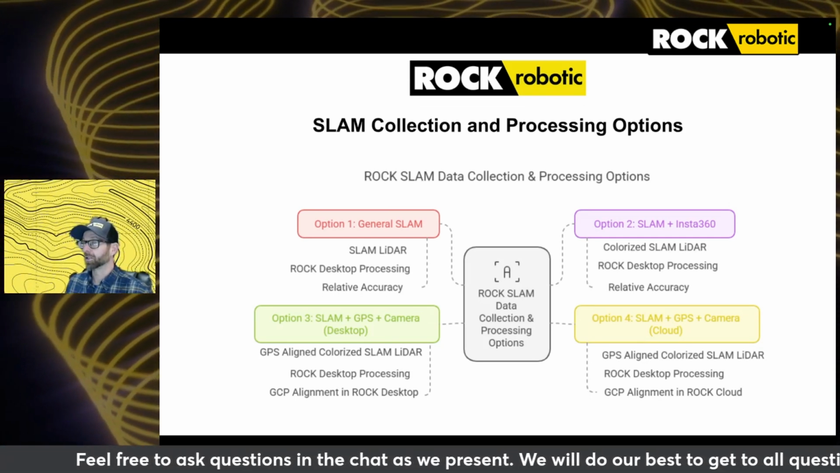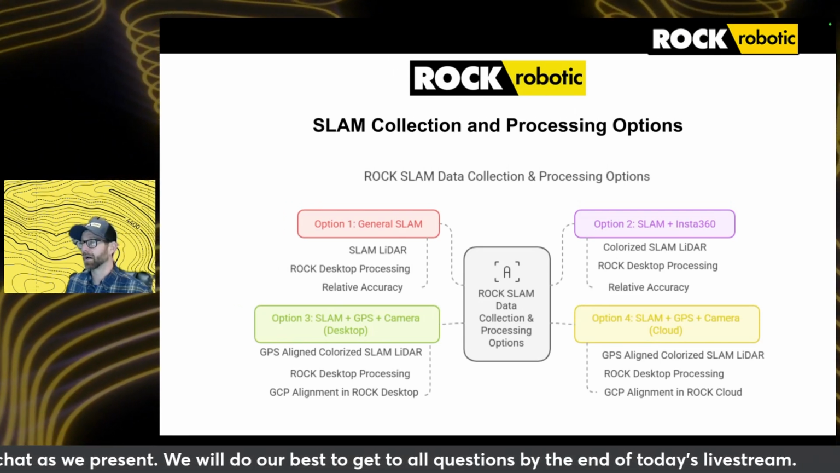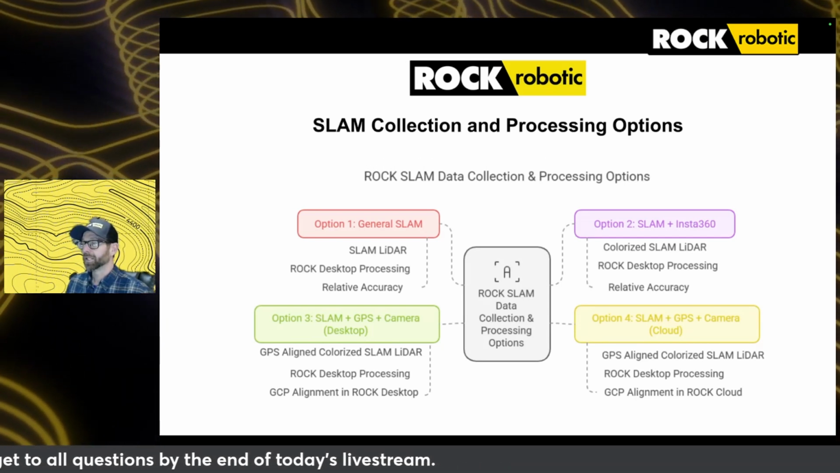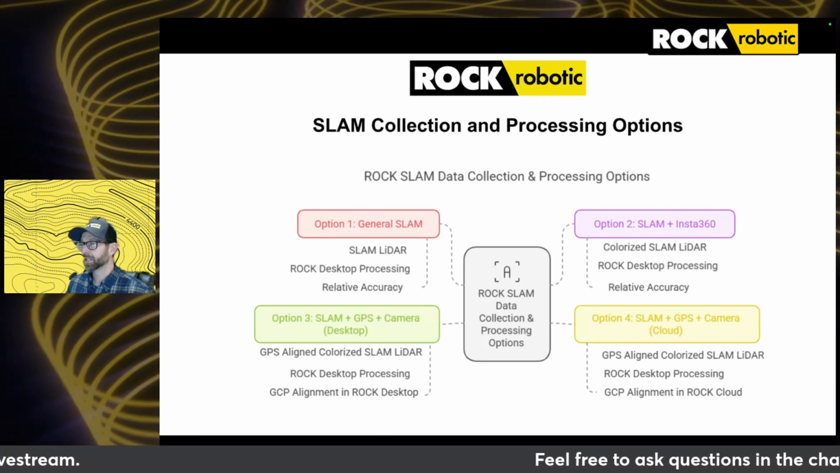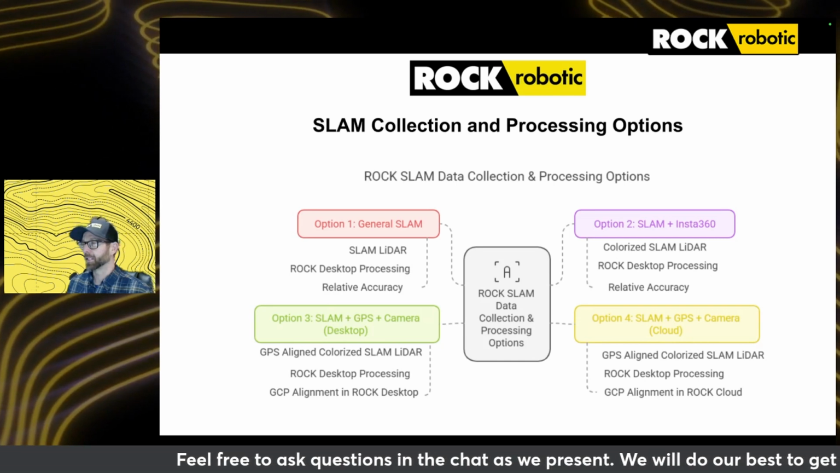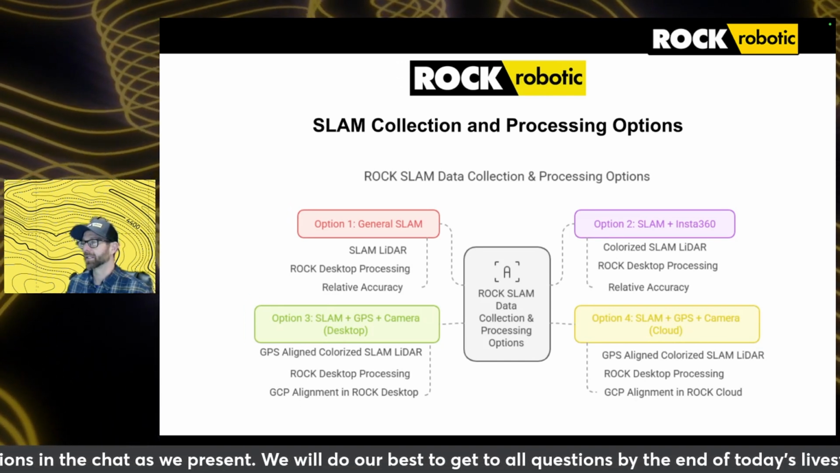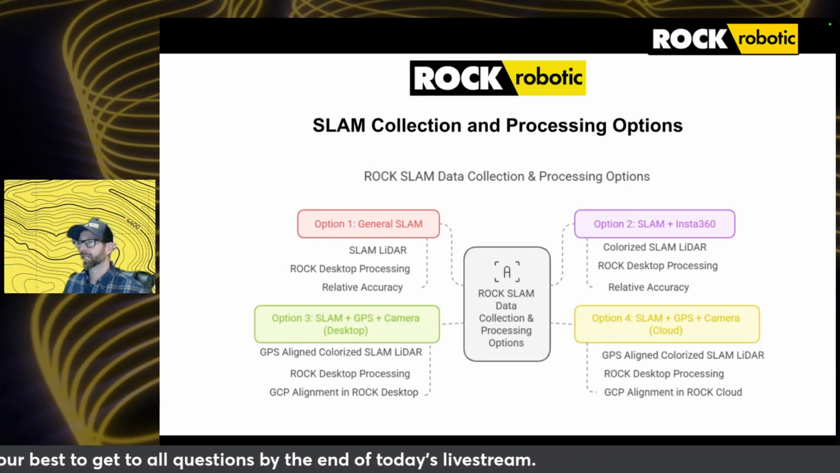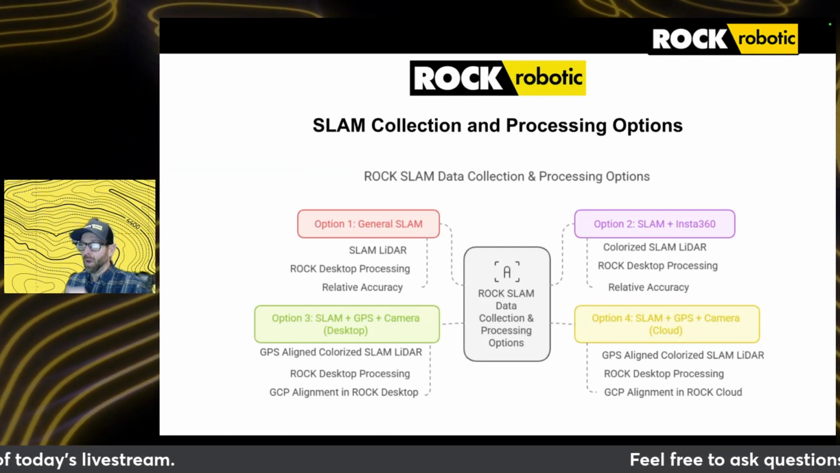This will be a little bit more in line with your standard drone data workflow. So you will need to have a base for our PPK solution when processing. But then what that allows you to do is, depending upon the quality of that GNSS data, when you upload it to Rock Cloud, you can then align it, you can then get it referenced into your CRS of choice, and then complete an alignment to your GCPs in Rock Cloud. So in this case, instead of having relative accuracy, you can have absolute accuracy.